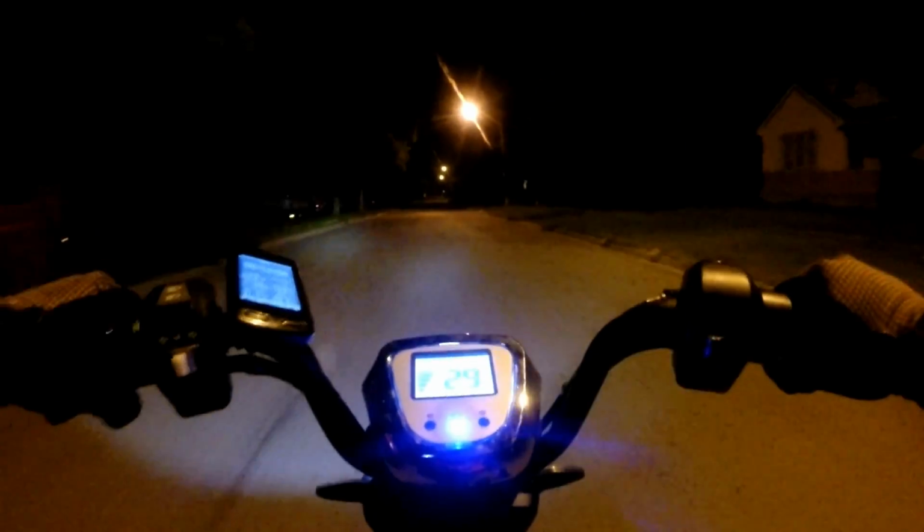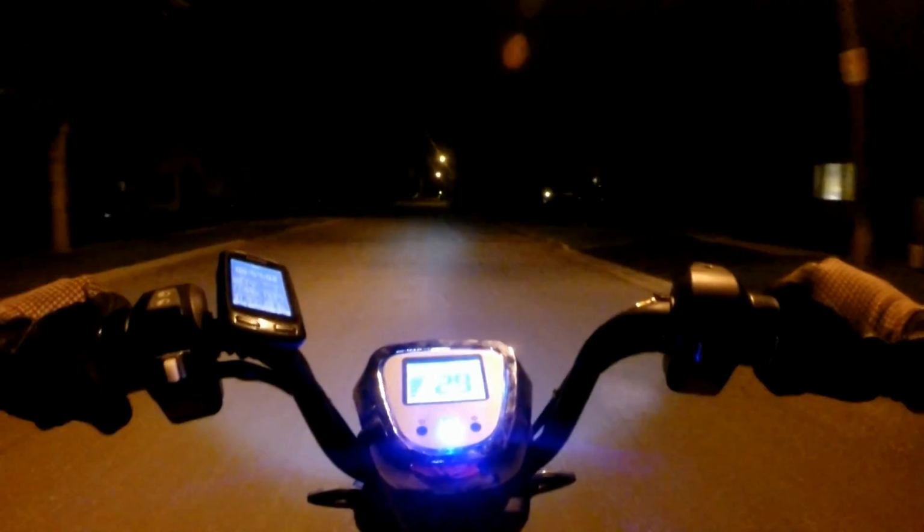We're still averaging 31.4k an hour. So I think what we're experiencing tonight is the lack of wind. Lack of wind definitely improves the performance of this thing.